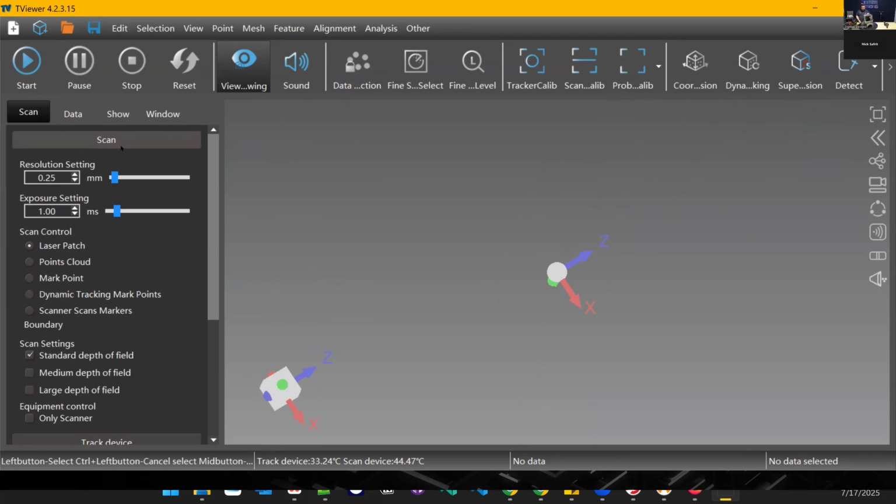So when you're using the scanner without the tracker, the ordinary way of it telling it where it is in space, the two cameras on the scanner will need to see targets to be able to keep up with where it is in space. So let me turn this guy away. It's super clear it's not getting used. We'll just set this to only scanner mode.